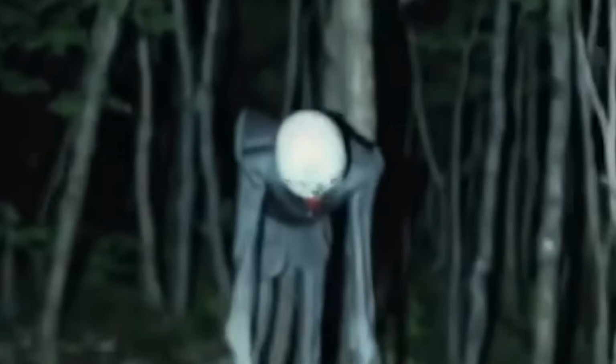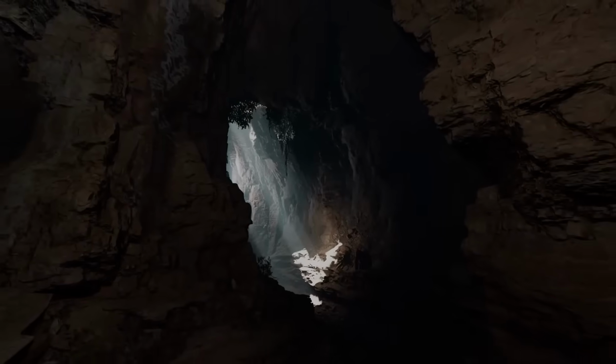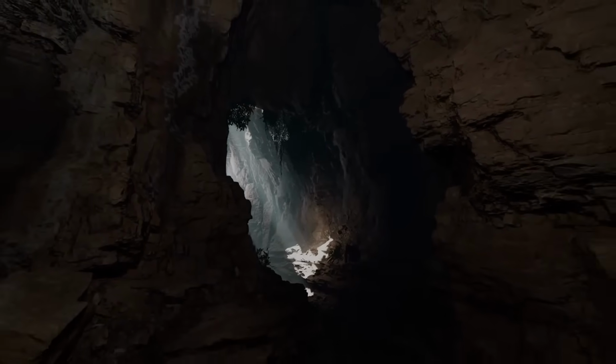Legends say it communicates in a strange, high-pitched whistle or clicking sound, and that its backward legs allow it to move faster than humans can follow. Even though outsiders rarely see it, every generation of locals passes down detailed warnings, from how it hunts to the way it disappears into the cave walls.